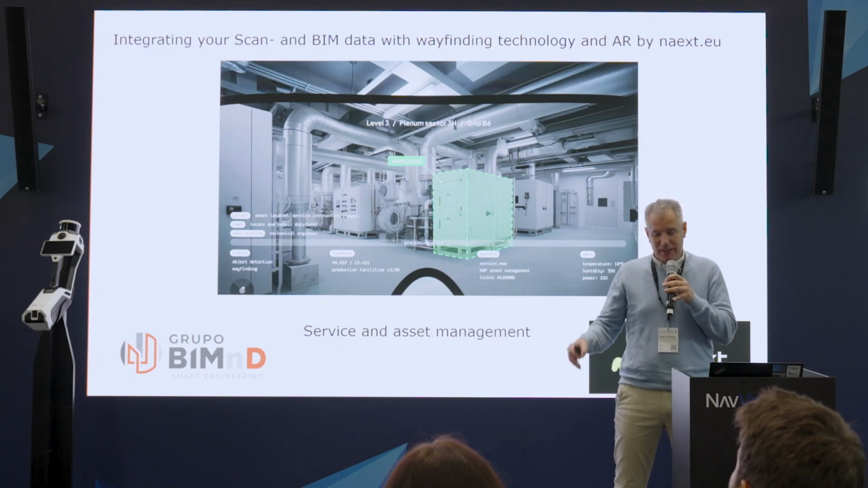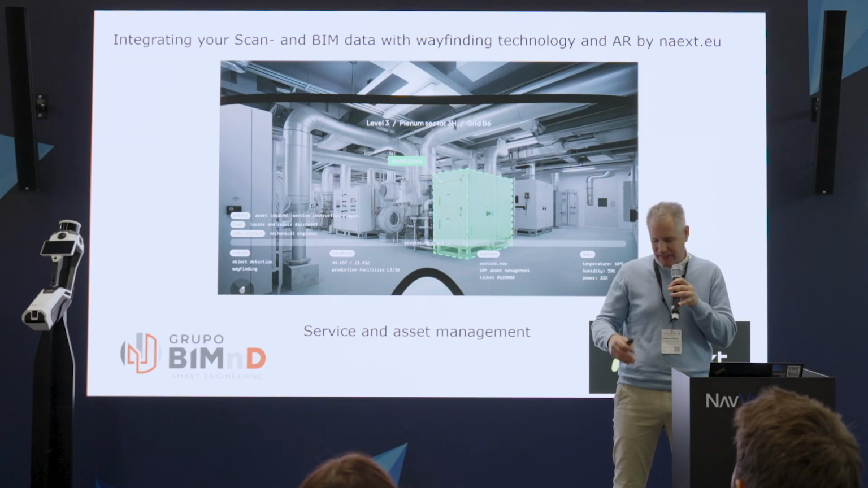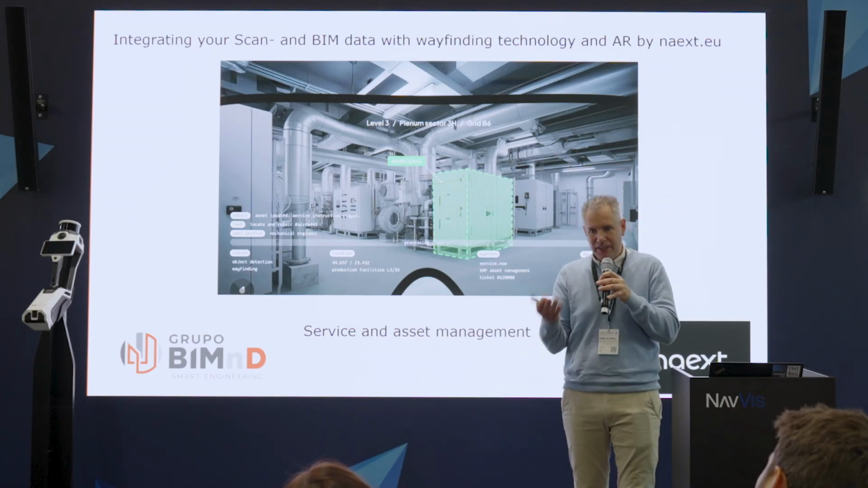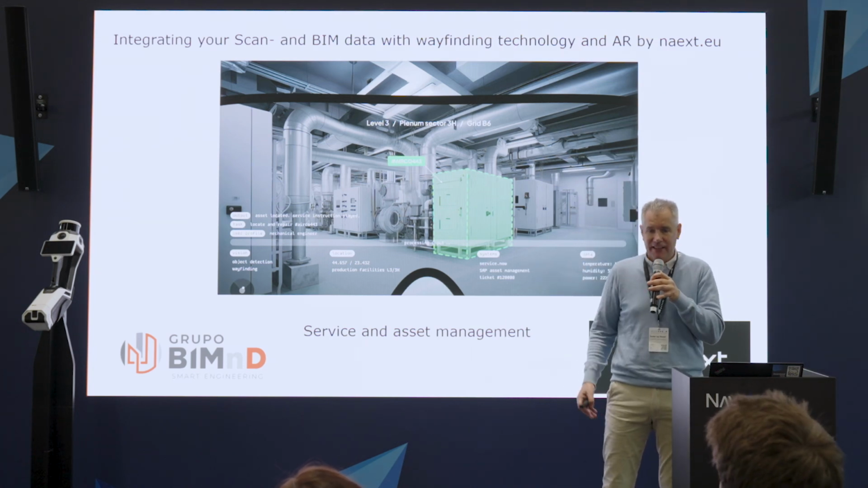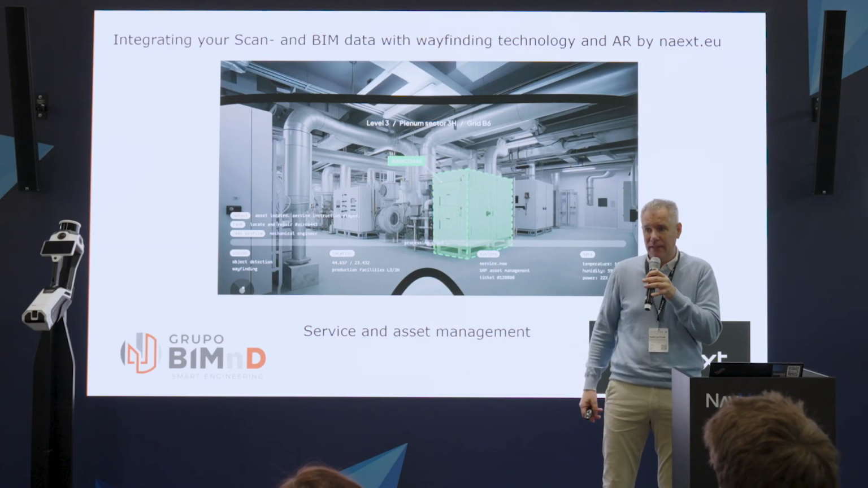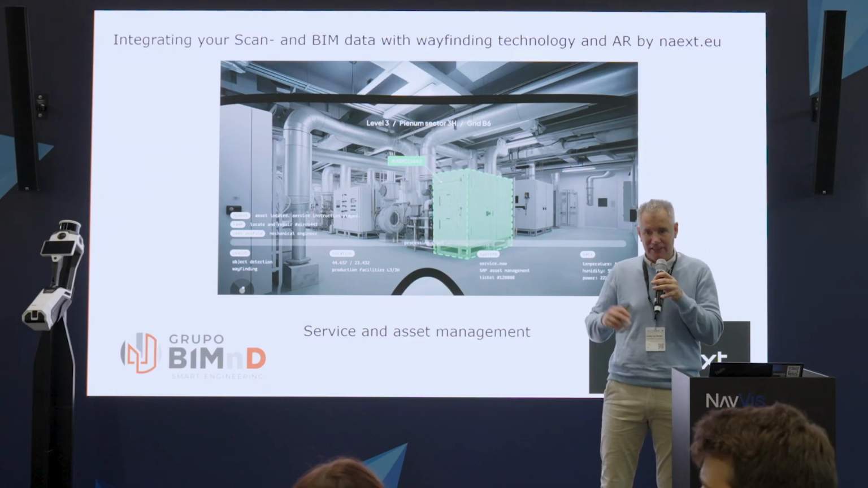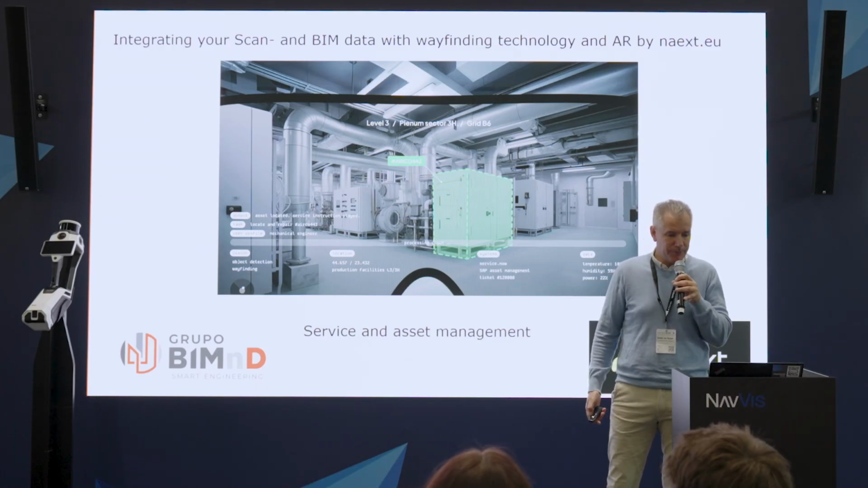And of course, once you get close to an object, it's recognized. It's like you have a circle around the object, and when you enter that circle, you get a pop-up with the information that's connected to that device. That can be sensor information or other information that you want to be displayed. And the basis for all of this is the scan data, the 360 photos, and a simple BIM model.